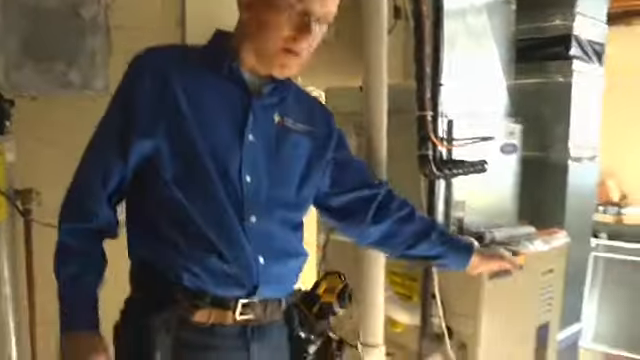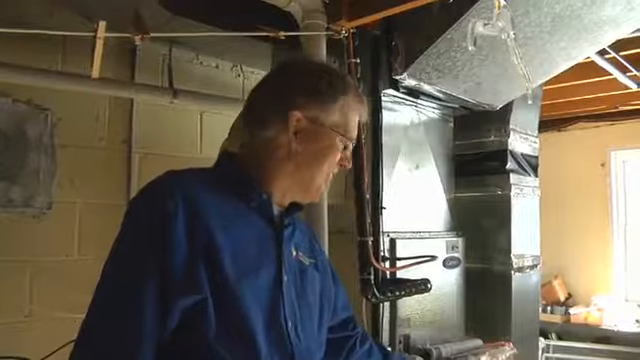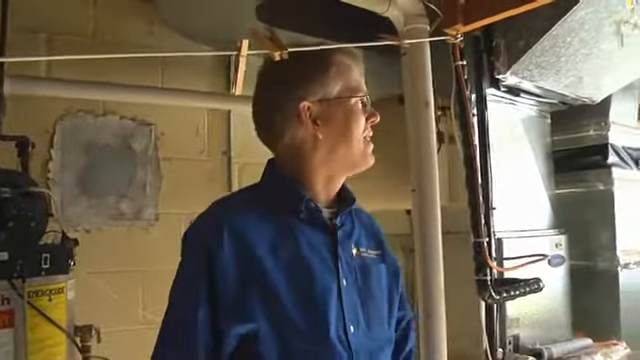And then I usually leave my car keys right here because I want to make sure that I turn these appliances back on again before I leave the house. So I know that if my car keys are sitting right there, you didn't turn it back on, I'm not going to be leaving.